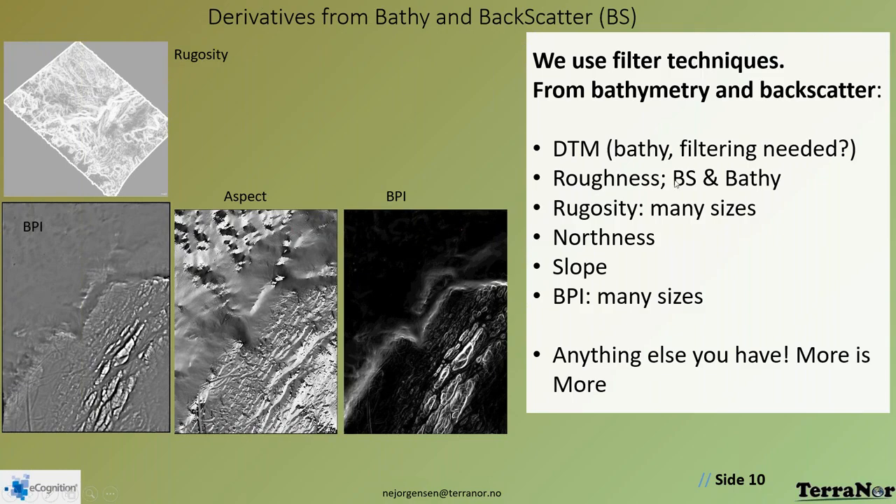So in summary, when we do the classification, input to the data classification will be DTM, bathymetry. Maybe you need to do some filtering. We got roughness for backscatter and bathymetry, rugosity in many sciences, northness, which is the same as aspect, more or less.